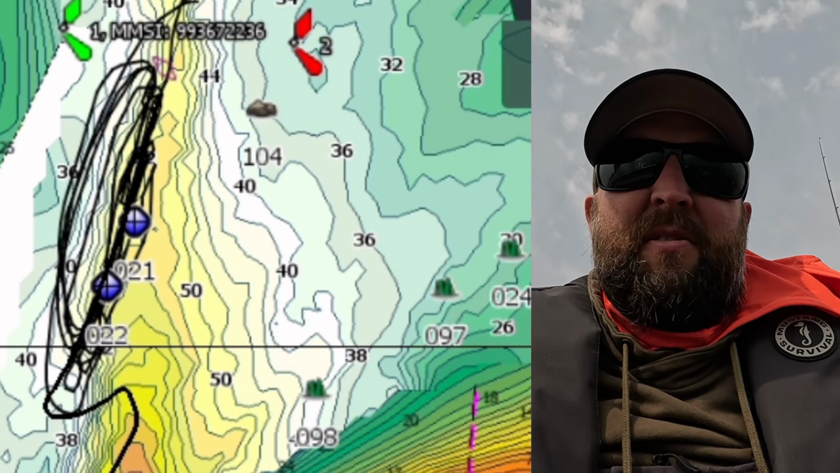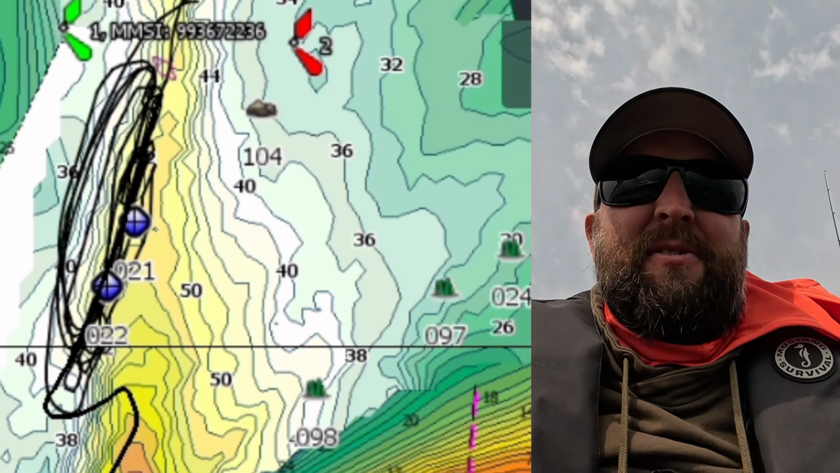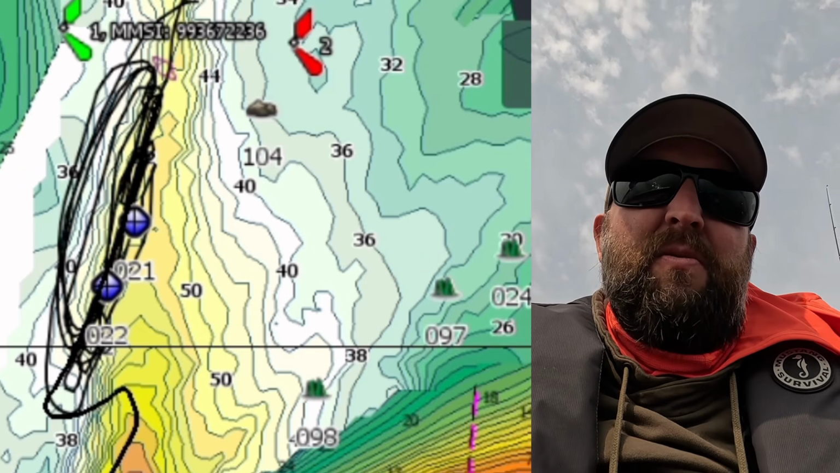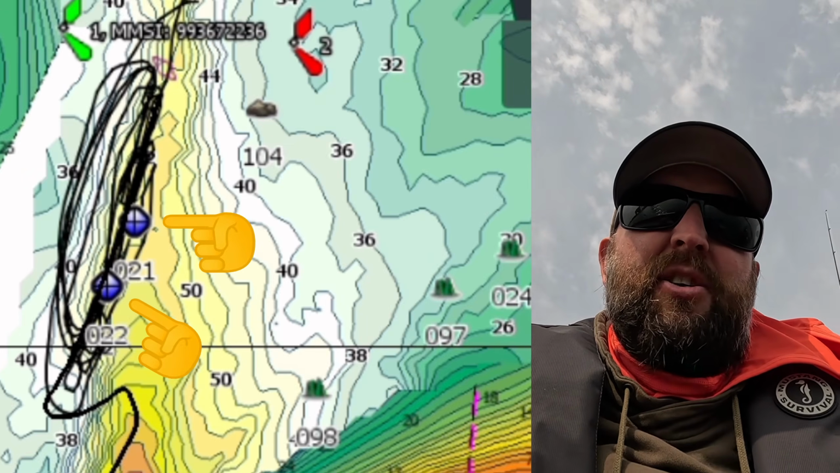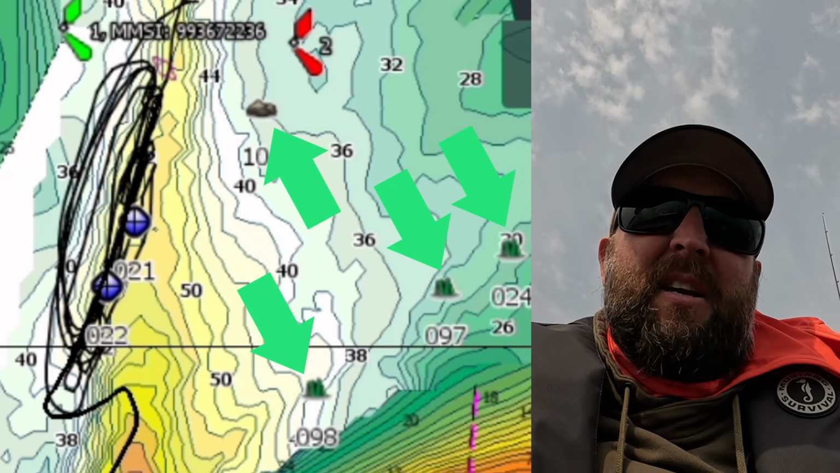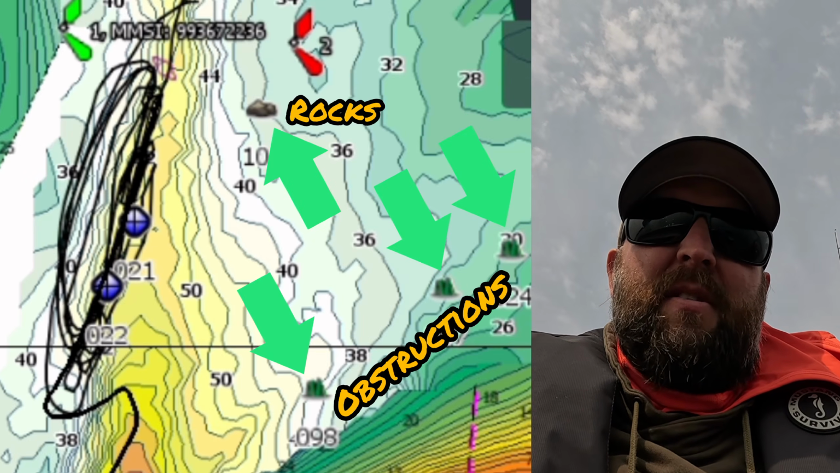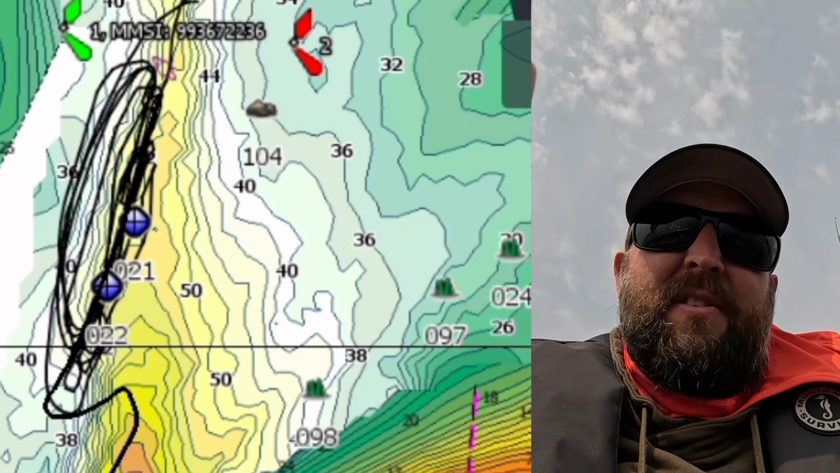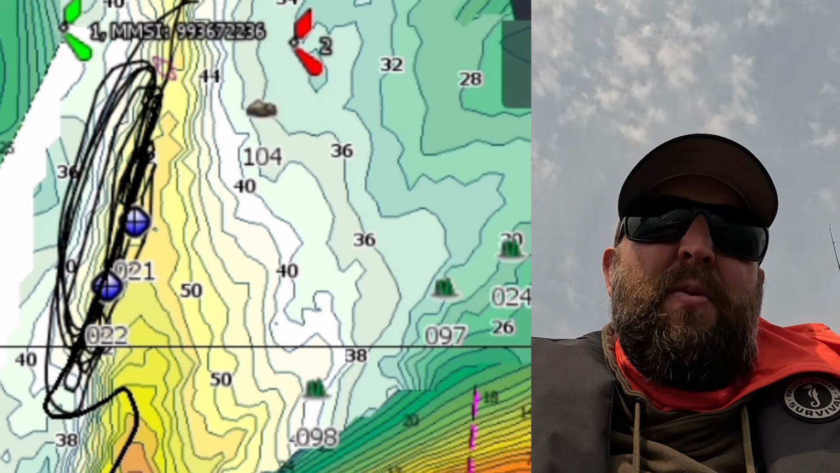And so another thing you'll notice on this map is that I've tidied it up a lot. If you've looked at screenshots of my maps before, you'll notice that they were littered with waypoints. What I do now is I essentially will only put down waypoints that are good for that day. The only exception being, and you can see on my map here, I have a couple of different waypoints. There's some rocks that I've highlighted, and some structure or obstructions as well. I keep those waypoints there, but if I catch fish, I will generally put down a waypoint for that day, but then I'll delete the waypoint the next time.